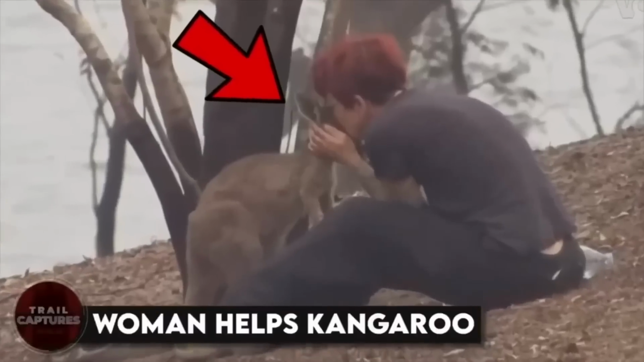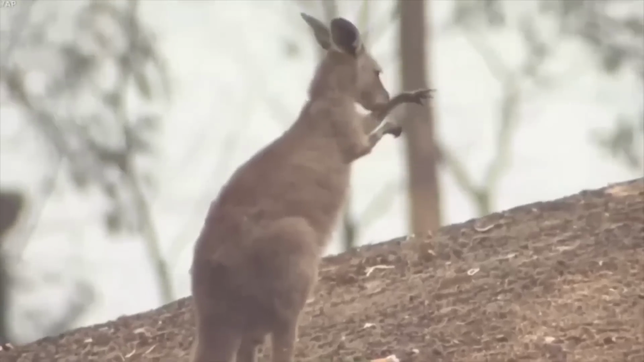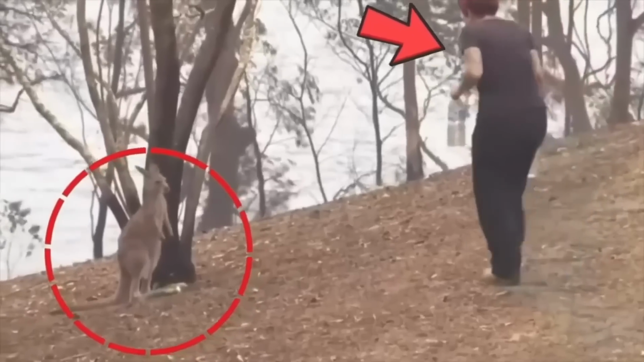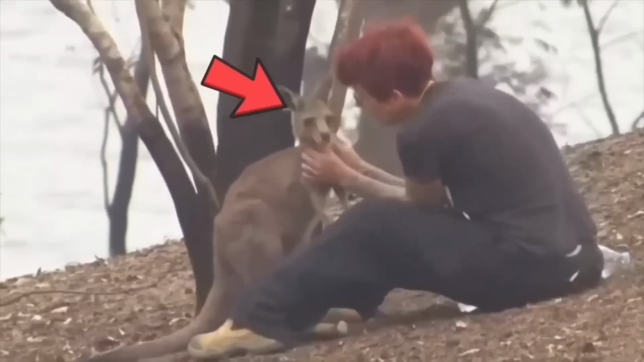But he lives to tell the tale, and we're all glad he made it out in one piece. Woman helps kangaroo. This little guy had his hands burnt in a forest fire and didn't know what to do. So he came to the humans for help. And lucky for him, this kind woman was there to lend a hand. It's incredible how calm and trusting the kangaroo is while the woman tends to his wounds.